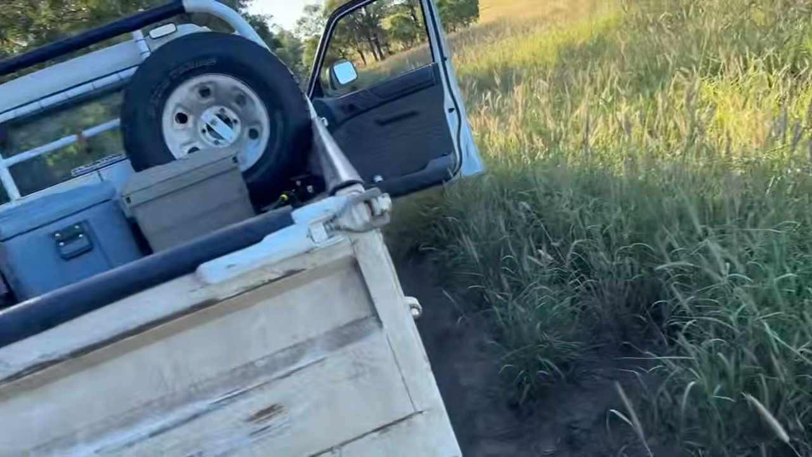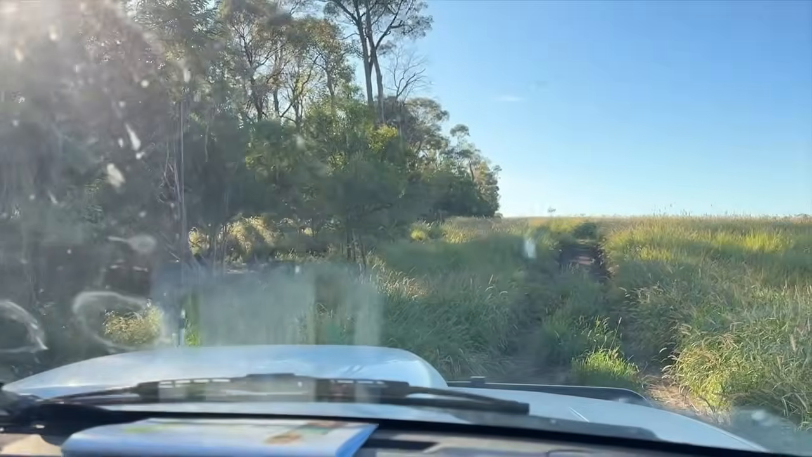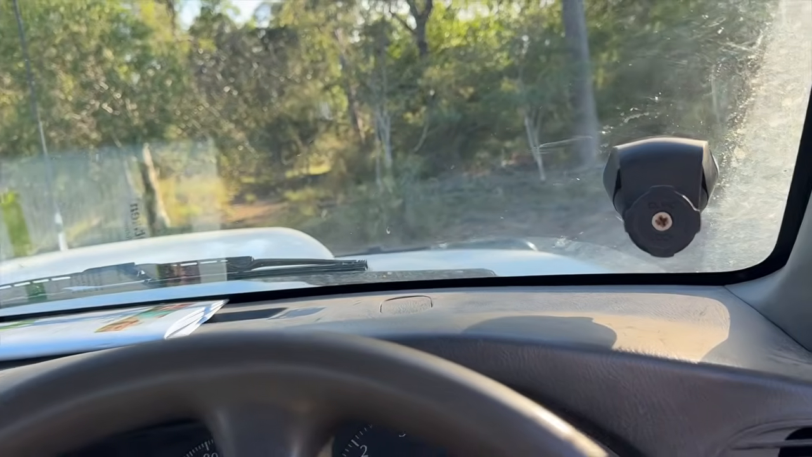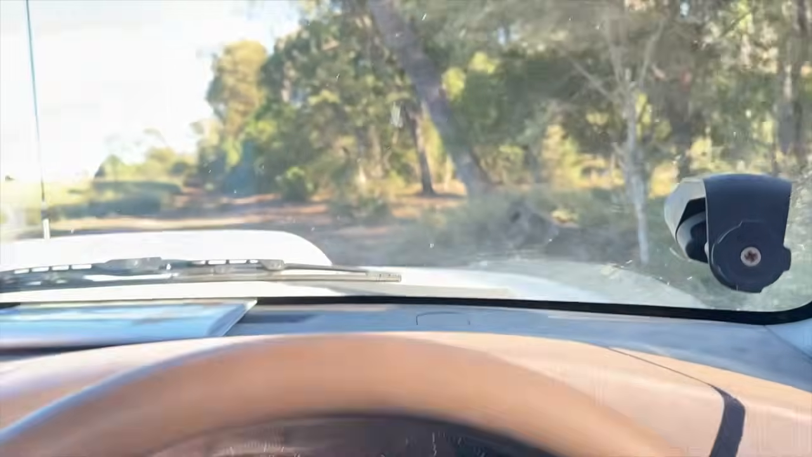Got one more trap to check, but I don't think there's anything there, because I've got a camera on there and it would have notified me if there was anything there. So all being quiet. Yep, just as I thought. Nothing. I'm going to get a ping from the camera now, because I drove in front of it, but that's okay. I don't mind, because I know then that it's working and that there's enough service here to send pictures.